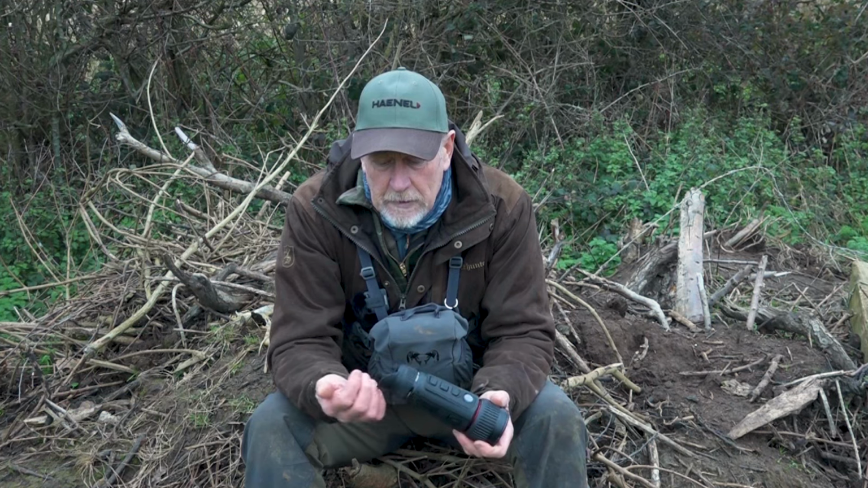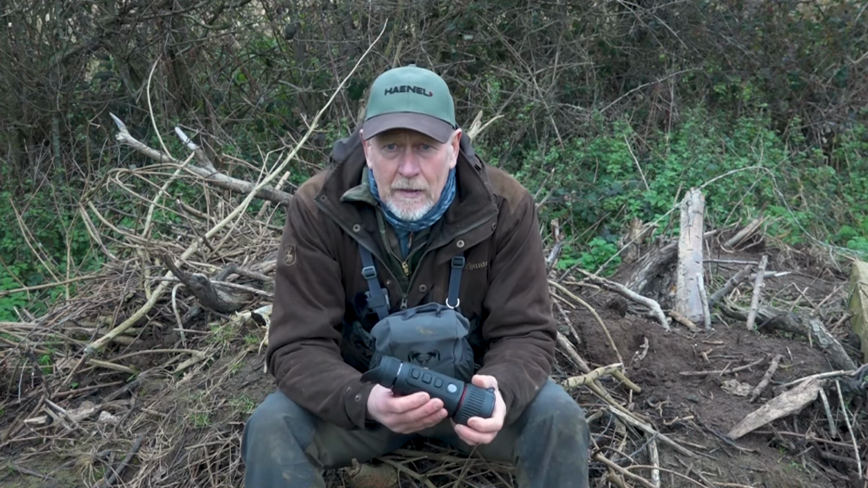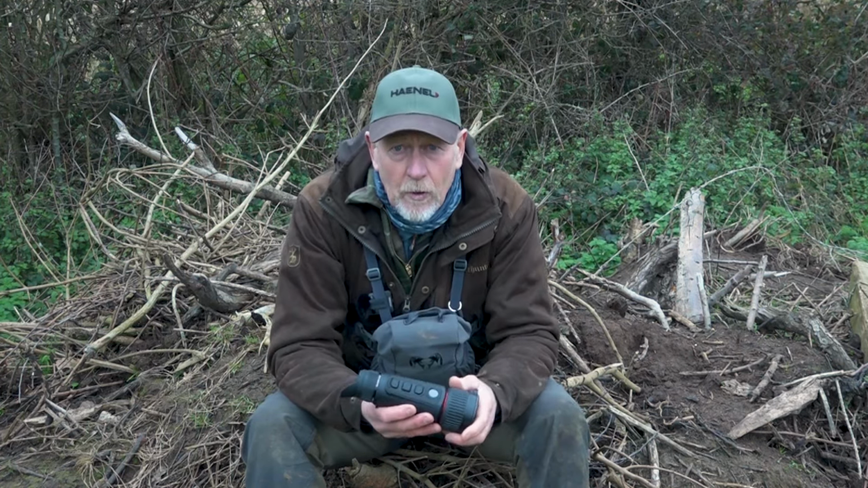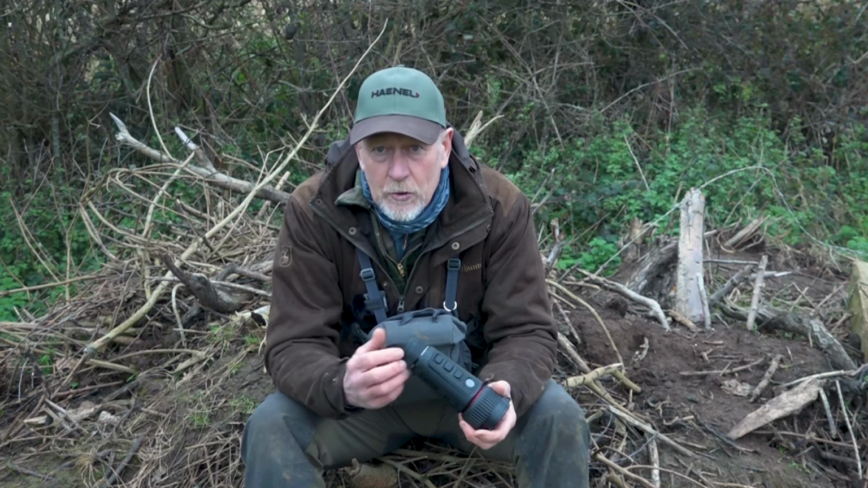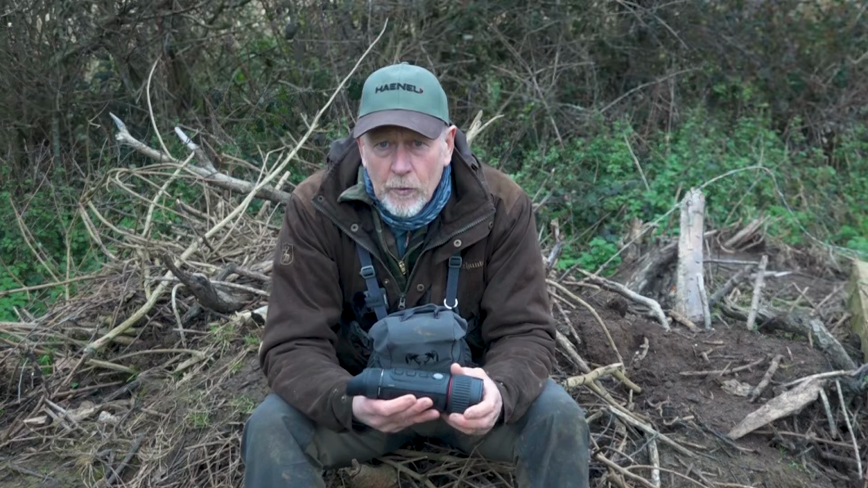Again, you've got the eye cup, which I like, so that can move around depending on whether you're right or left eye. As I said, a lot of stalkers sort of shoot with the right and have the thermal on the left. I tend to use mine on the right, but you can move the cup around to suit and flip it back if you don't want to use it.